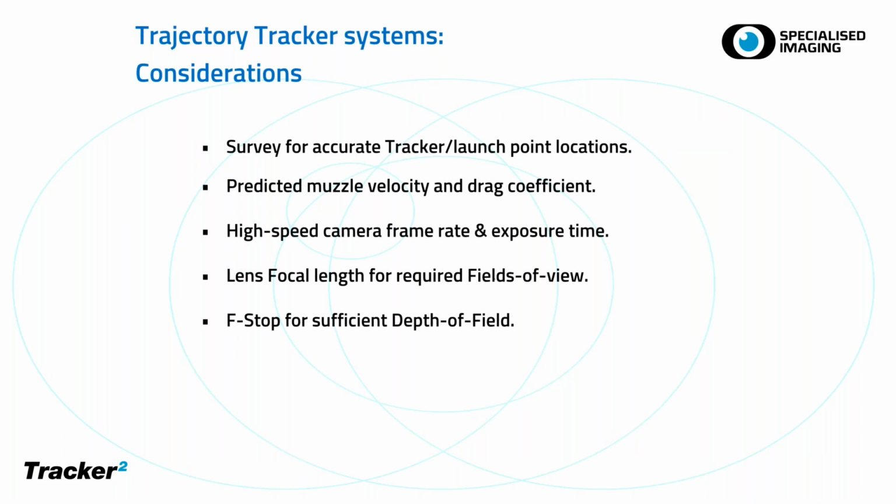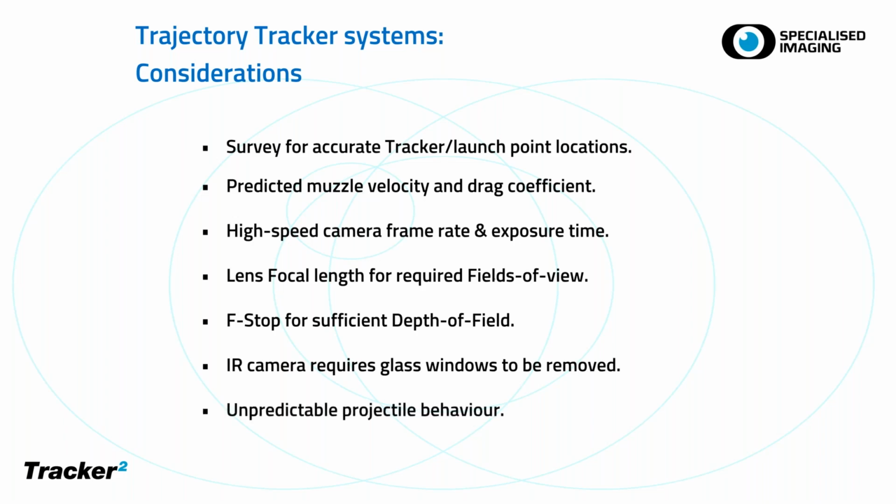So those are the general considerations if you're thinking of using a tracker system where you need to survey things in, you need your predicted muzzle velocity, and some of the considerations for the high-speed camera and the lensing and the f-stop that you'll need for sufficient depth of focus. Now, two other considerations perhaps that need to be thought of for this particular type of presentation. One is that with IR cameras, you probably are going to have to remove the glass of the tracker system because most of them won't transmit IR frequency light.